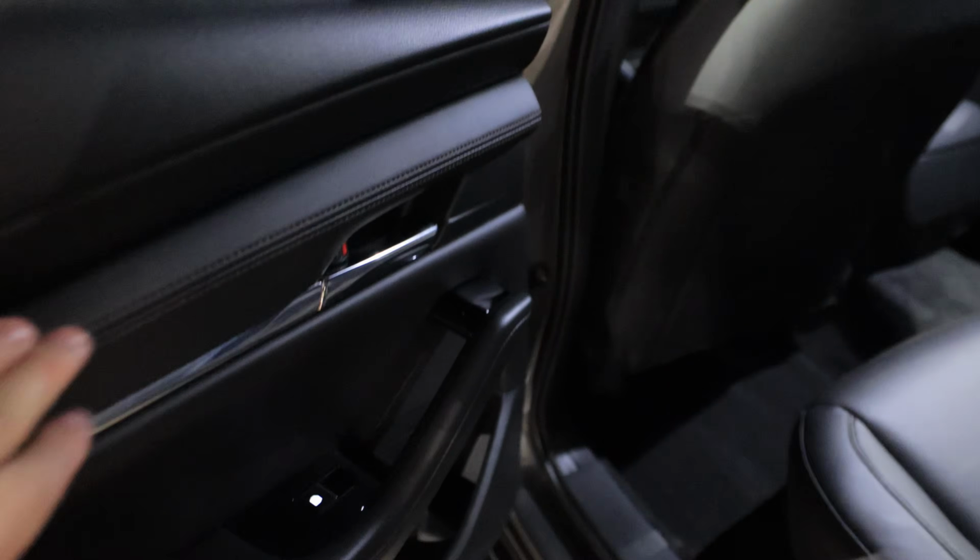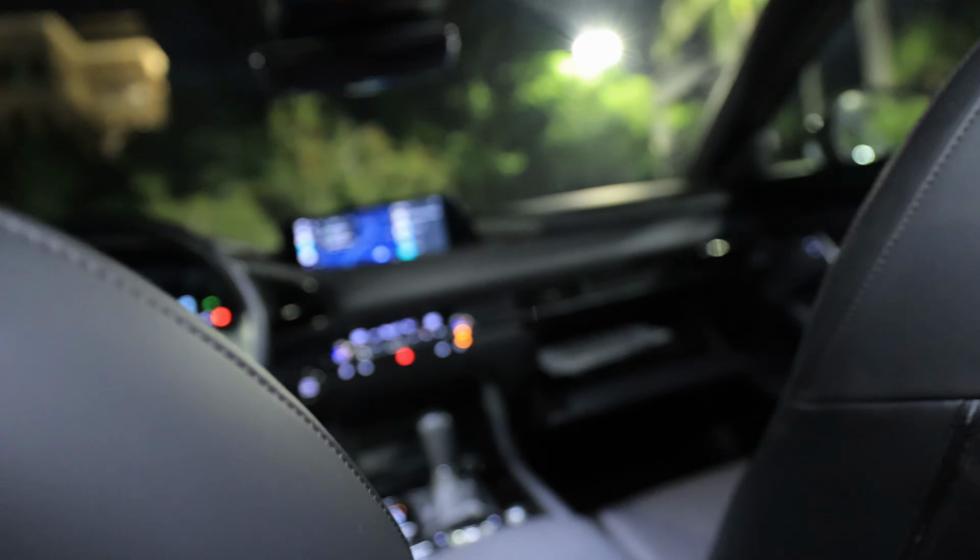Very subtle illumination, some nice stitching here. I got to really slink down at 6'1" to get my head in here, but actually I have decent headroom. It's more than I was expecting. Really soft backs to the seats. So even though I don't have the most leg room in here, my knees can push into the back of the seat here, which is soft leather, Napa leather in here.